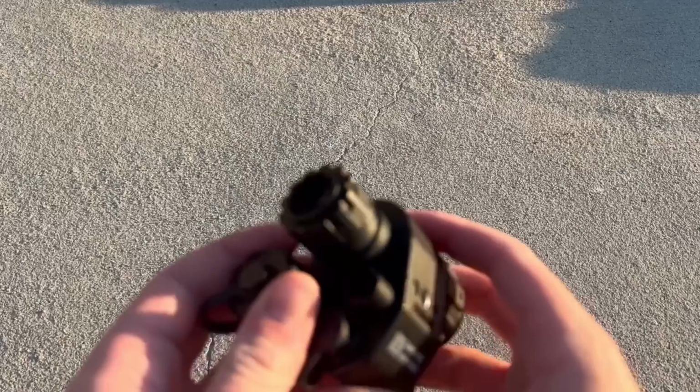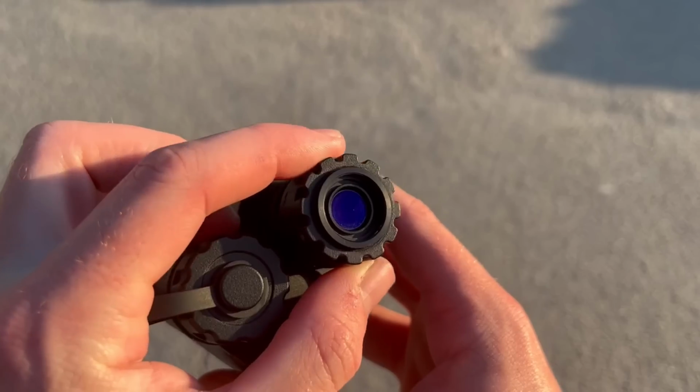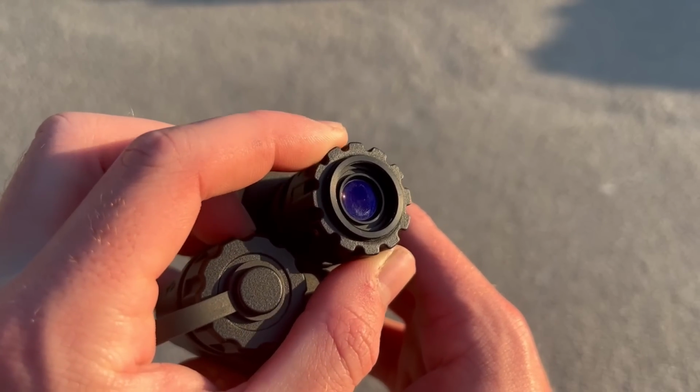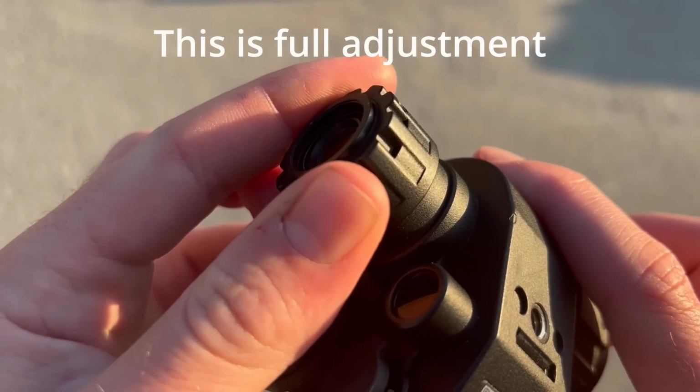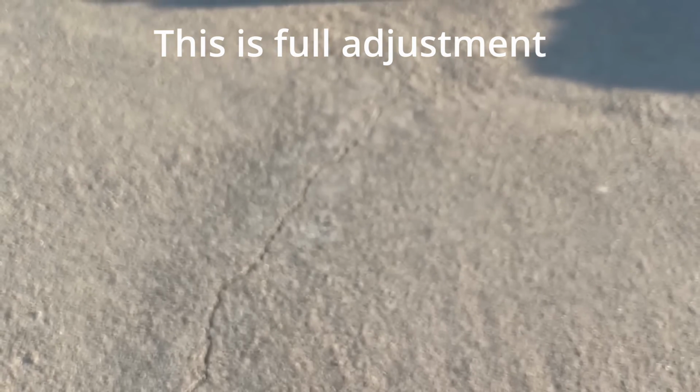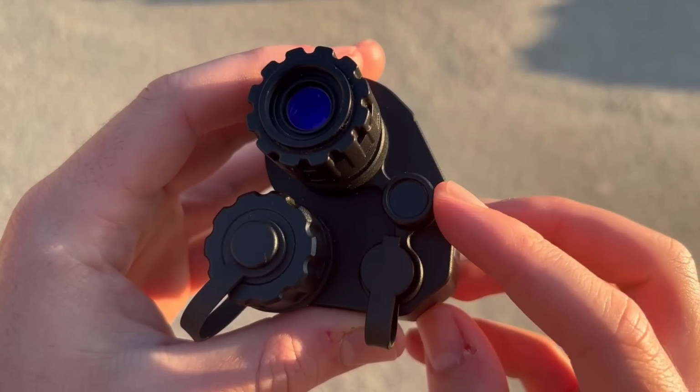The NVG has a 12mm 1x lens. It can be focused by rotating the lens. The device has a very short throw and changes focus very quickly compared to other digital NV units I have used. Moving down is the IR illuminator. This is very dim and is more for map reading and administrative tasks than navigation.